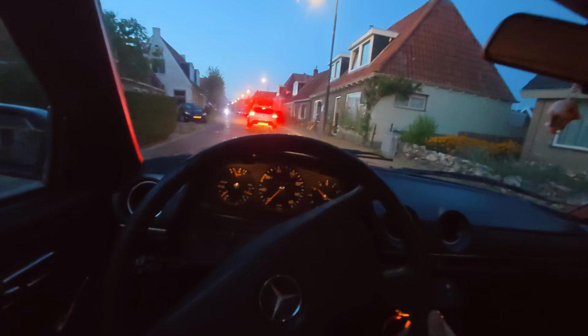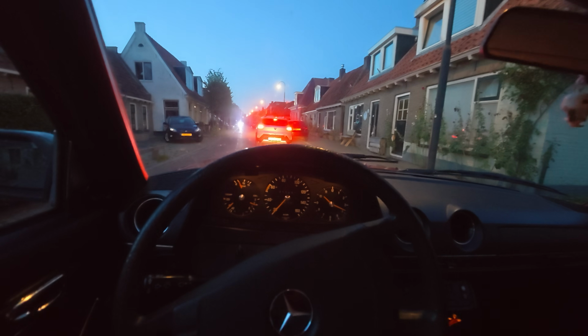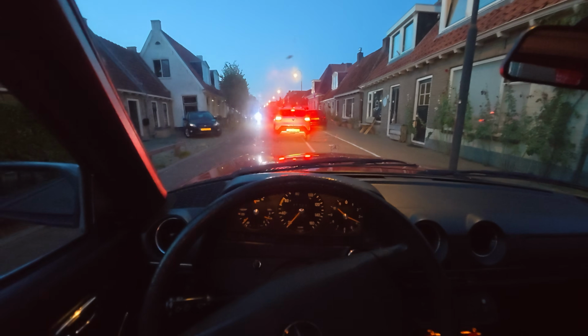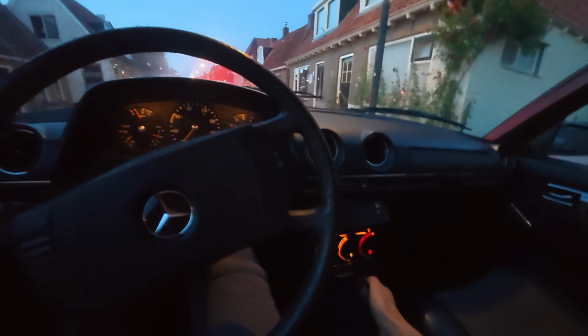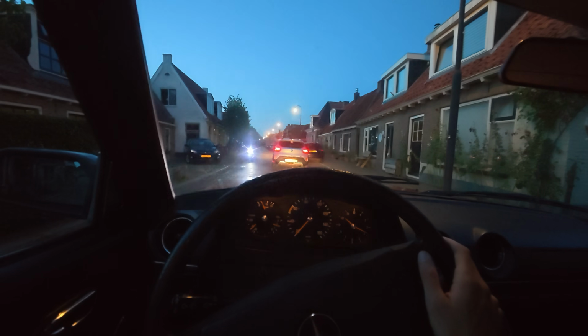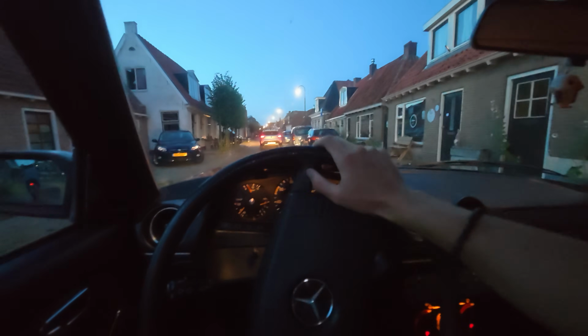This is a very small road, so a lot of cars have to stop here to go through. But now there's a biker, but yeah, we're also stopping for the biker. There we go.